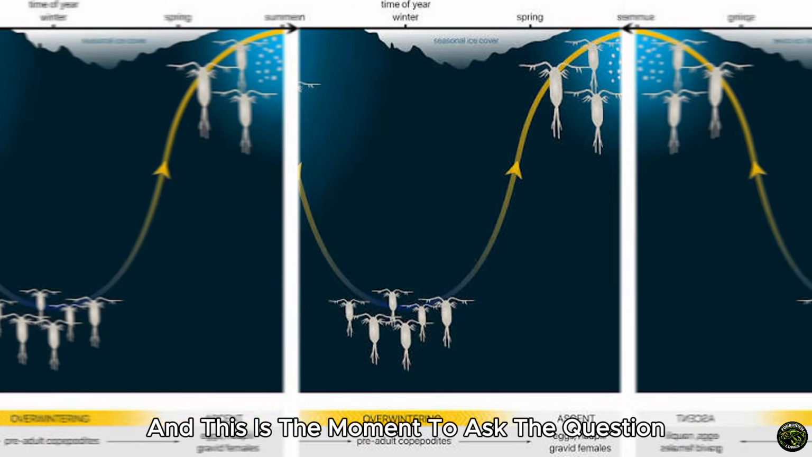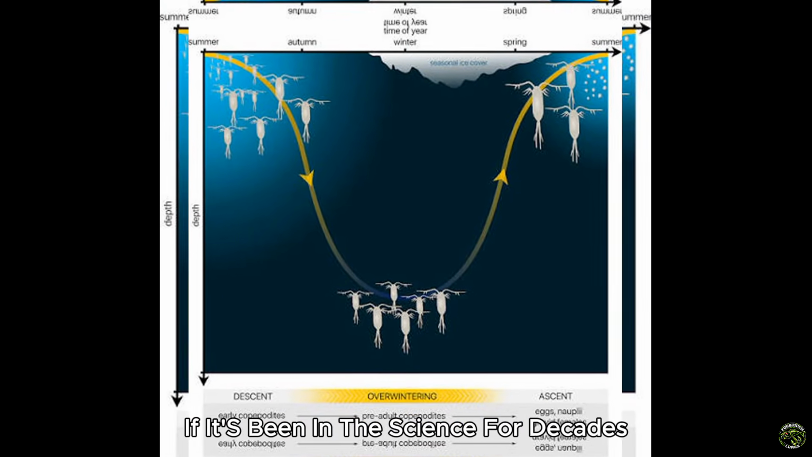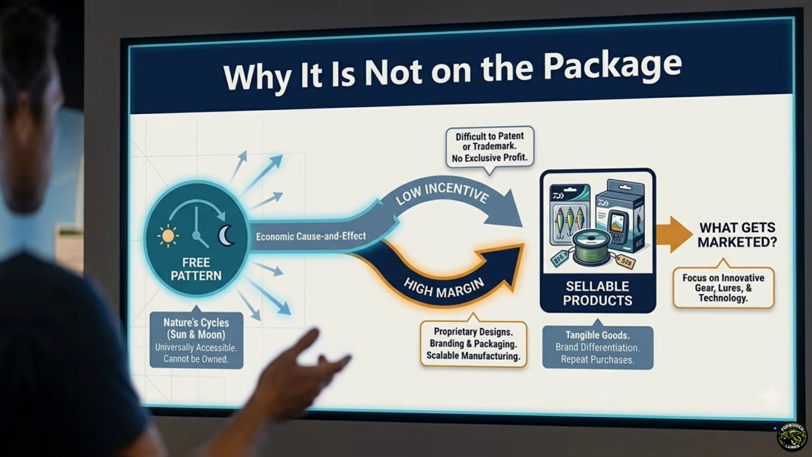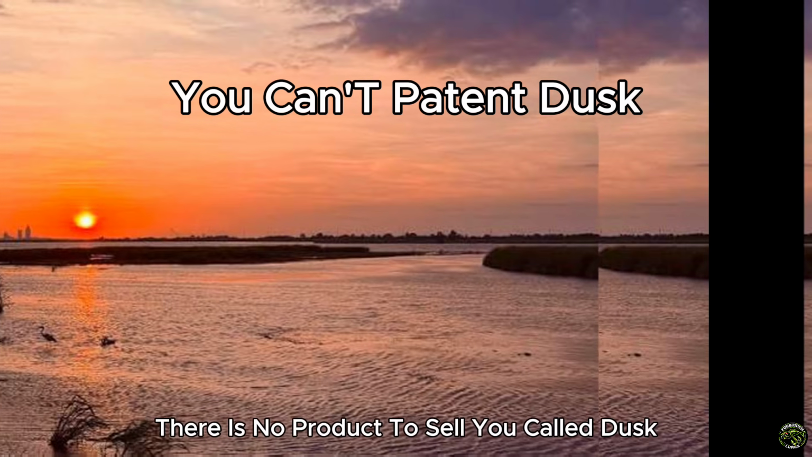And this is the moment to ask the question the whole channel is built on. If this daily elevator is real, if it's been in the science for decades, why has no tackle company ever put it on a package? Why did you have to stumble into it? Simple. You cannot patent a light level. There is no product to sell you called dusk.